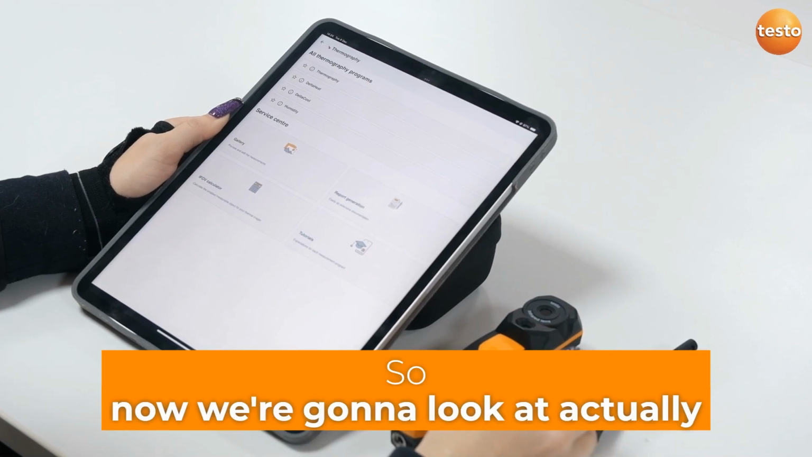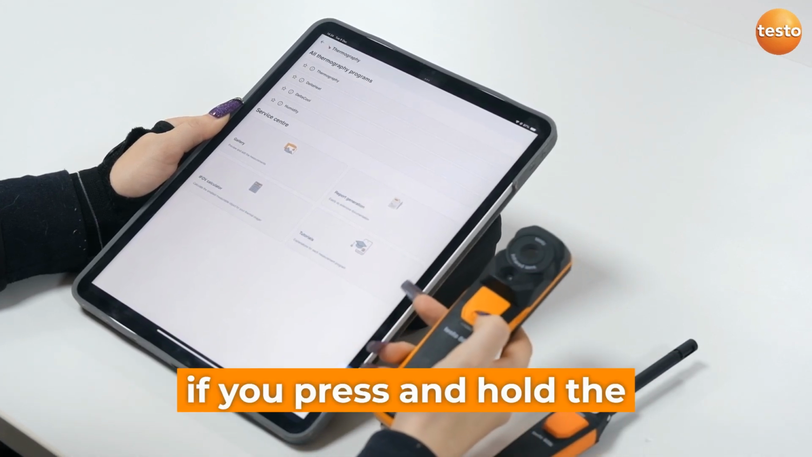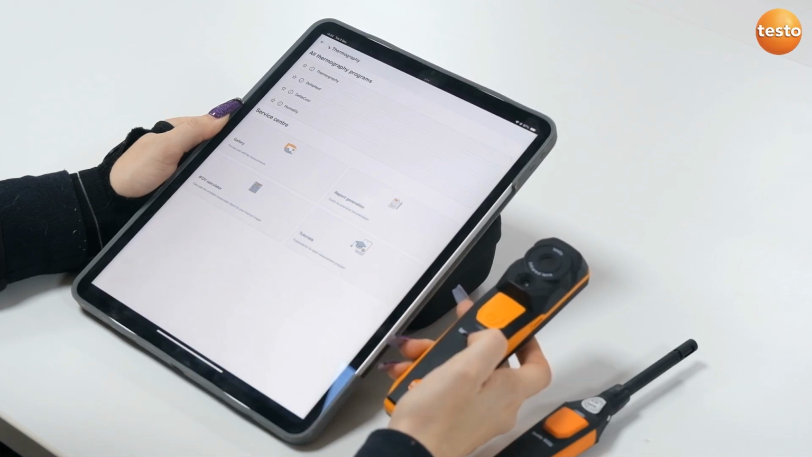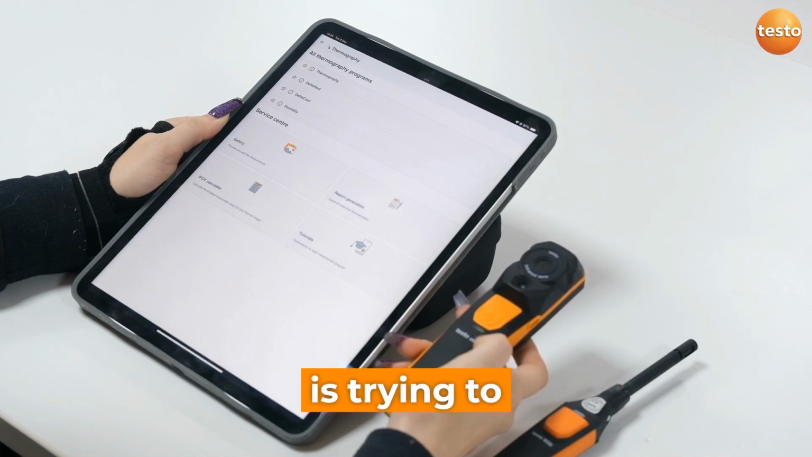So now we're going to look at connecting the 860i. If you press and hold the orange button for a couple of seconds, the light will flash green to tell you that it's been turned on. It should then start flashing orange. This means that the device is trying to connect.